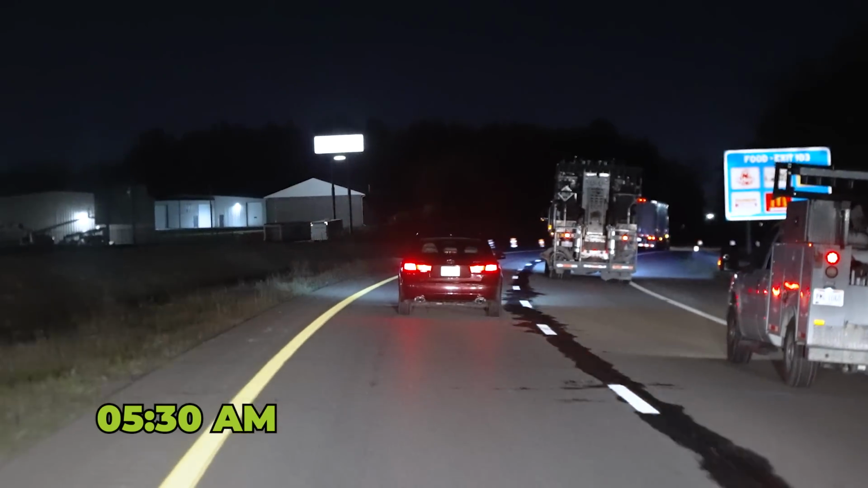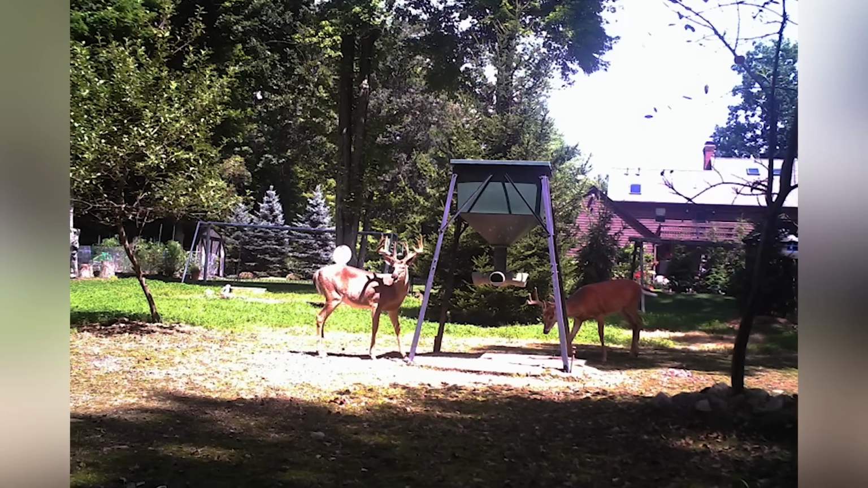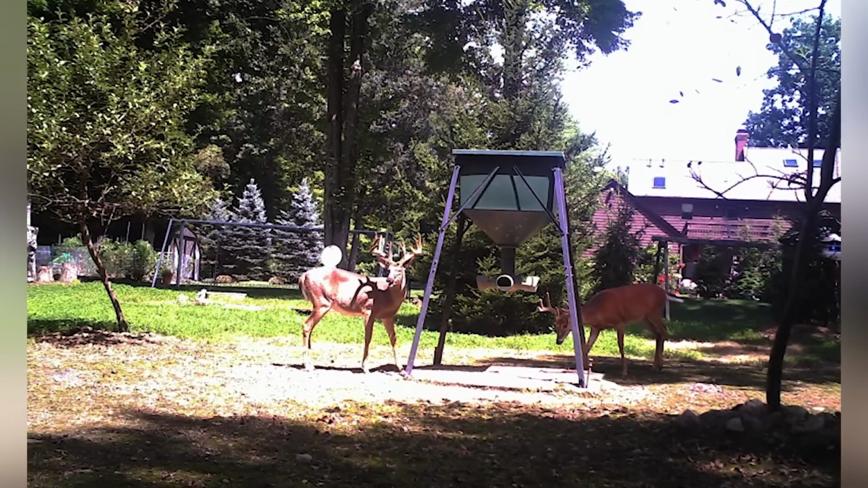All right, we are 12 minutes out, 7 miles away. It's overcast right now. I'm hoping it stays overcast. Almost there. Hopefully we can find this. It would be key. Big buck. I think he said he counted 14 points on it. Double split brow tine buck. I mean, he's really, really nice. But like I said, it's in this urban area. We'll see if we can locate him.